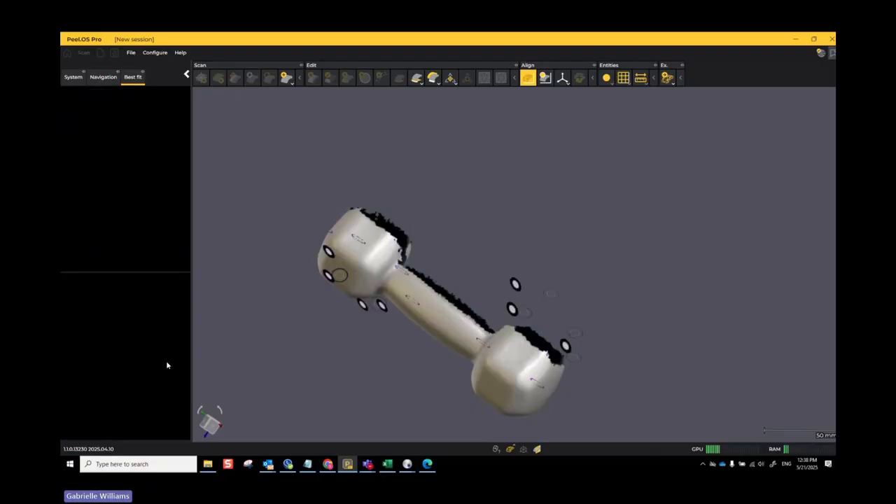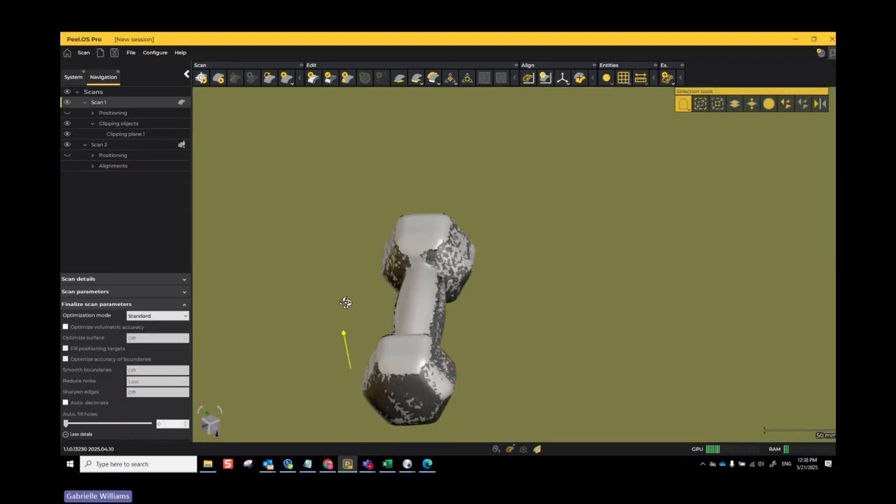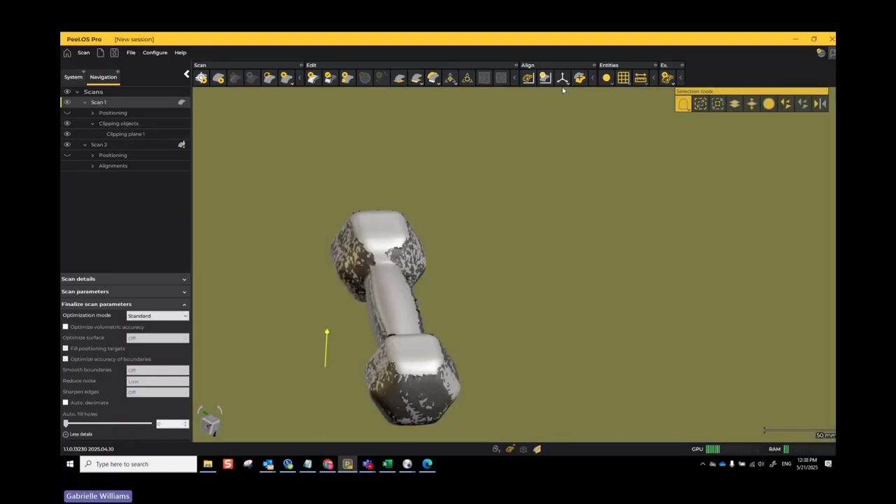Now keep in mind, this was just the alignment. Okay, just the alignment of scan 1 and scan 2. They're not merged together yet. So to do that, to merge them, I click on merge scans up here.